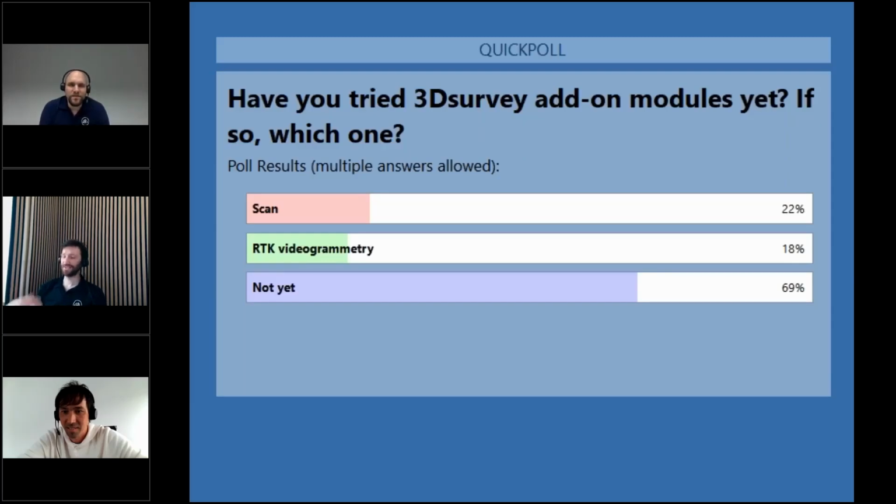Modules are still getting momentum. I see a bit more of you are on the scan module than the RTK videogrammetry, but the majority of you are still a bit hesitant on that. Okay, interesting. So you still have a lot of opportunities in front of you.